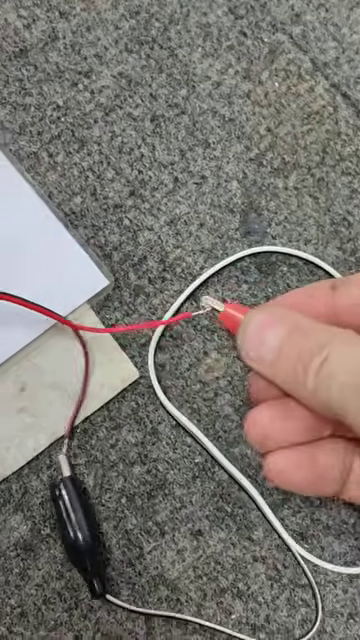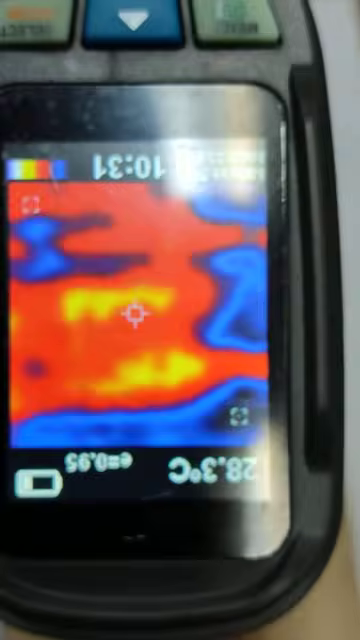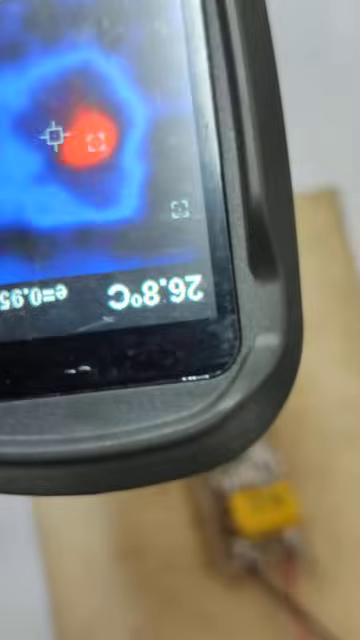Watch now, again, when I disconnect the power. Immediately the temperature drops to about 27 degrees, and you can see the patch becomes much larger, because the camera is now seeking the highest temperature, let's put it that way. And watch when I join again, how it gets concentrated to one specific point.